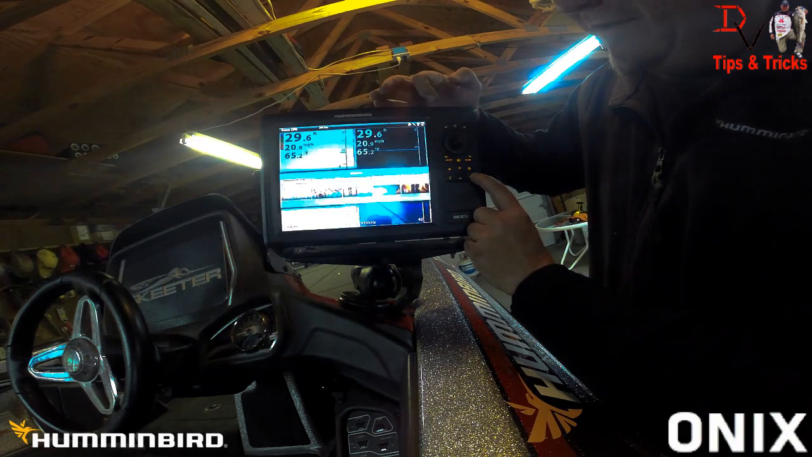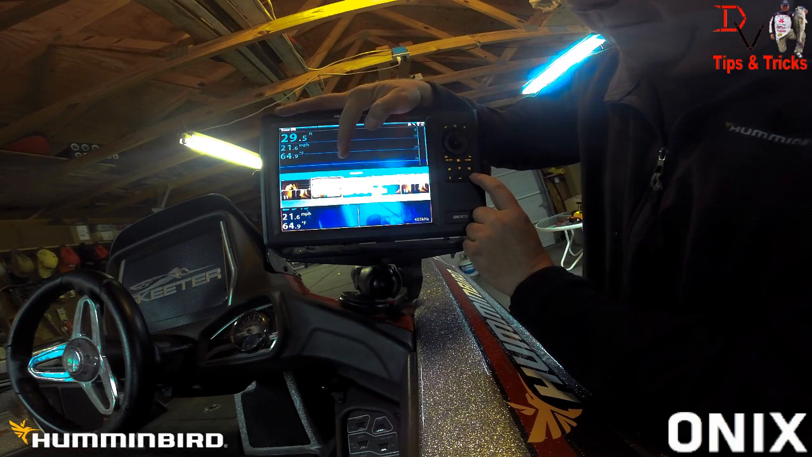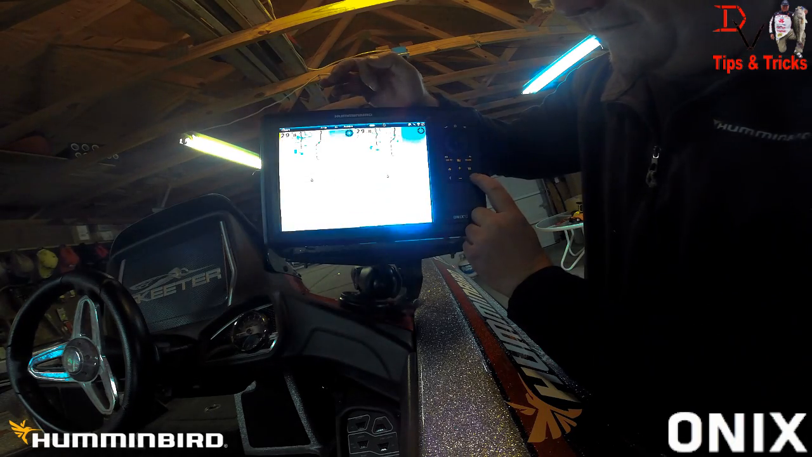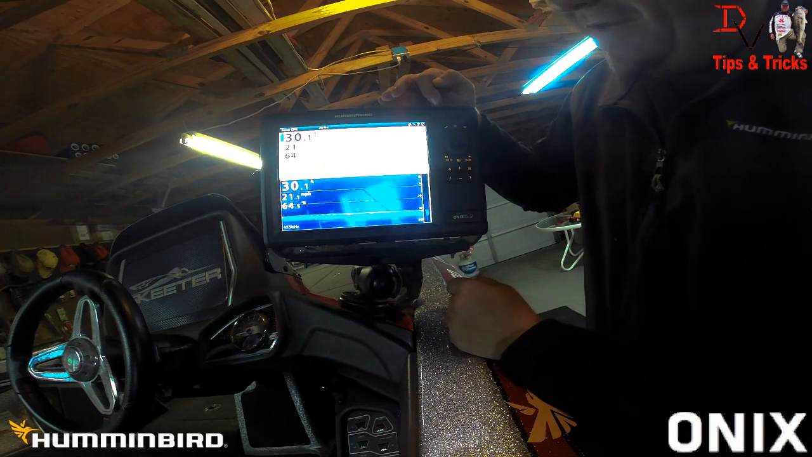That's our first one we had. Here was our second one. Here's our third one. That was our favorite that we started with. Here's our mapping and mapping. And then here's our 2D and DI over the top of each other.